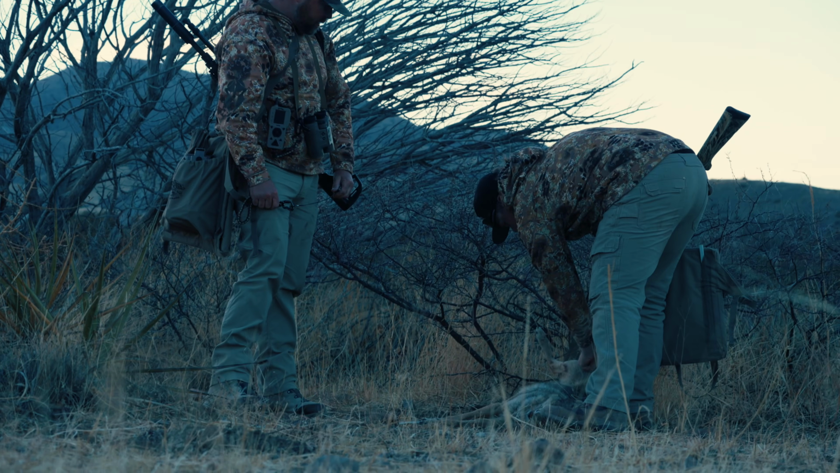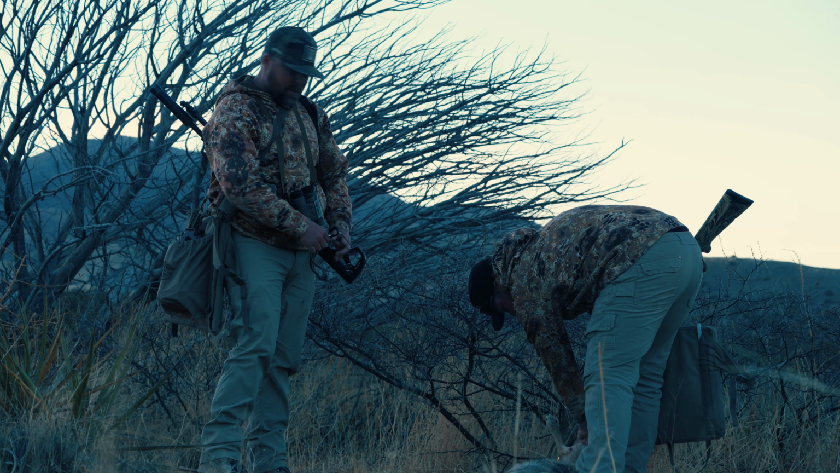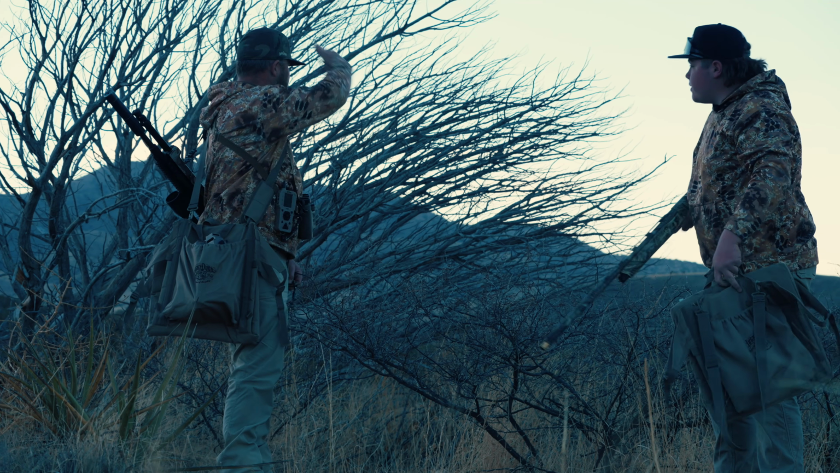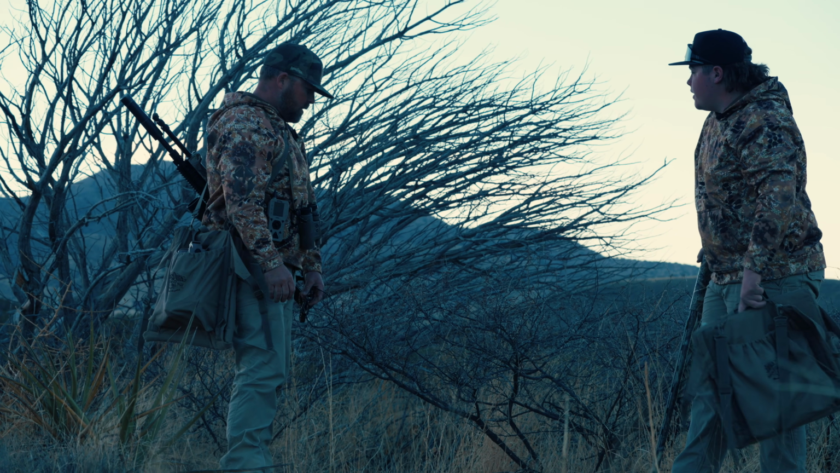Well, we didn't get any footage on him, but another male. We were all looking for this other coyote that was maybe coming from the cows up there, and sure enough. Well, there was 2 of them. Did you see both of those coyotes up there? I never did. There was one.